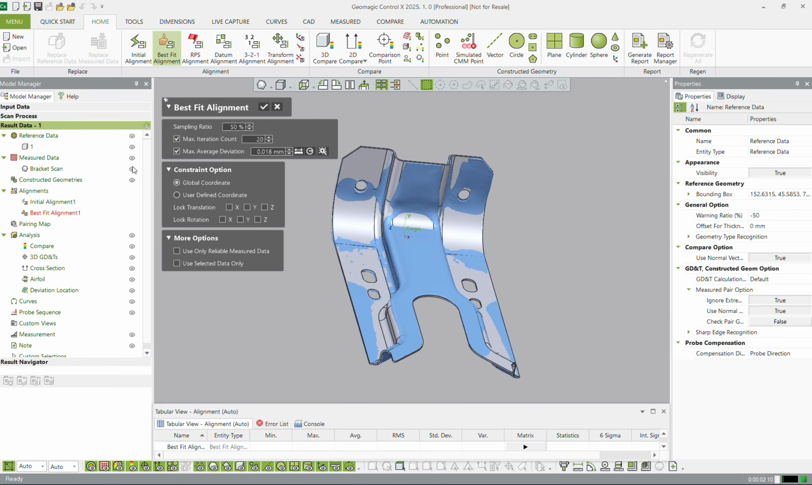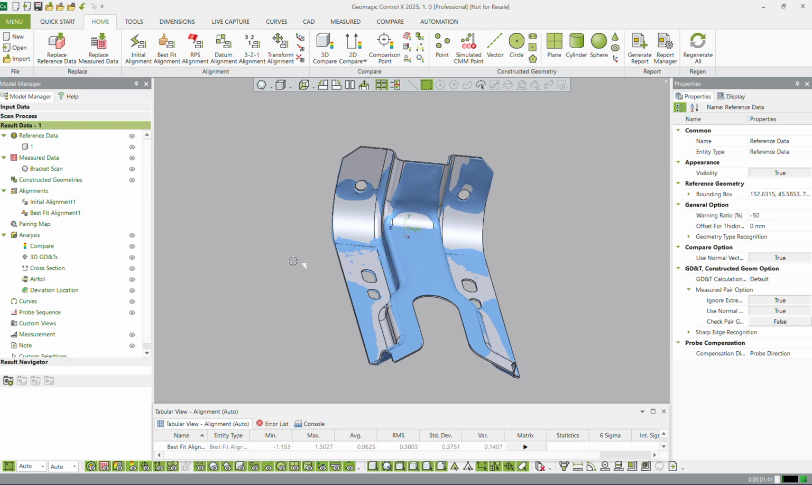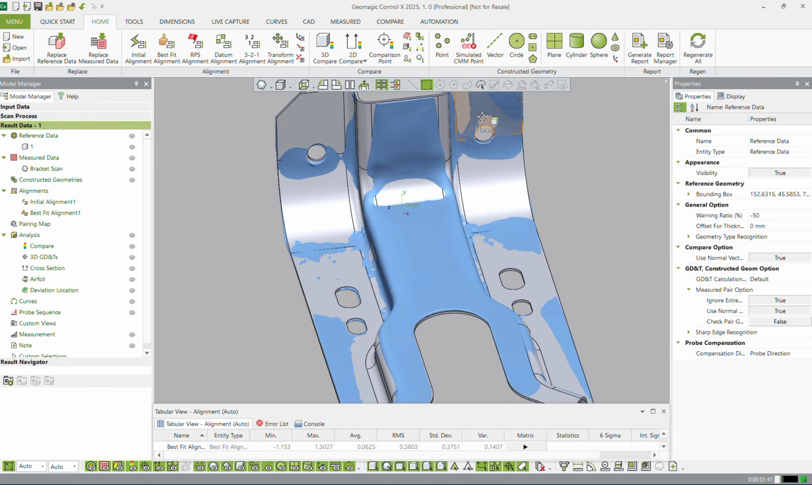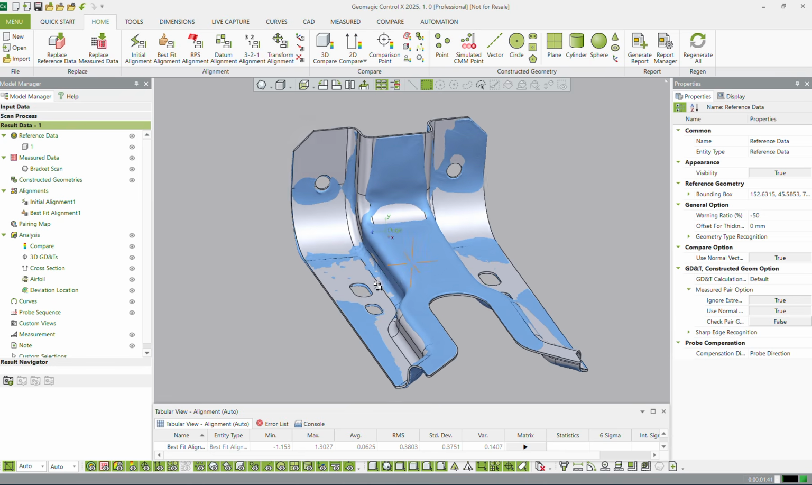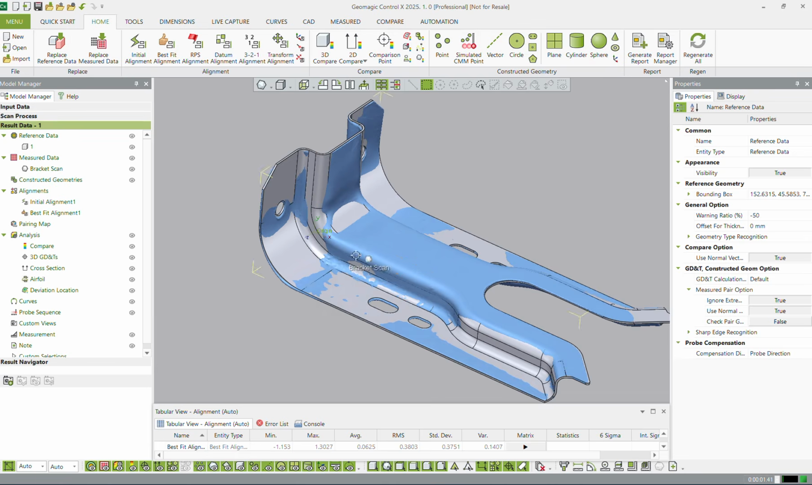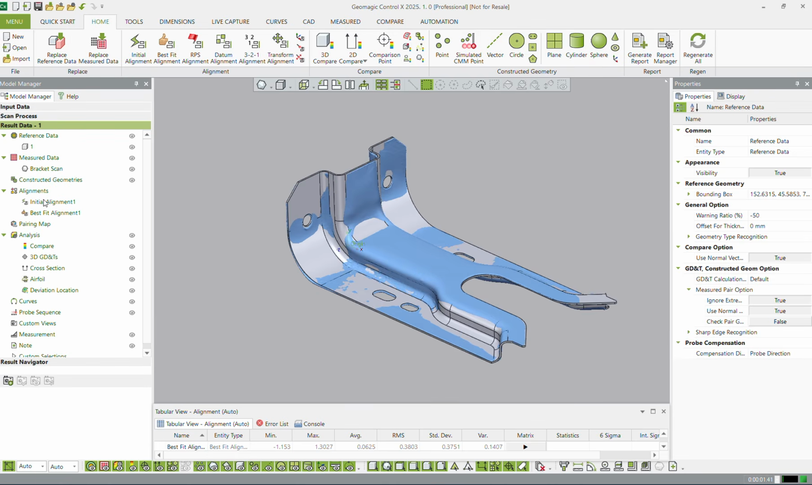Here, let's turn the mesh back on. We hit our check mark, okay, and now we're going to do a best fit. And you may have seen a little bit of a jump. There was a little bit of a change over here that I managed to capture, but it's a pretty good alignment as is. So, you didn't see too much of a visual difference, but you can see there we have our best fit alignment. Okay, we've done our alignment.